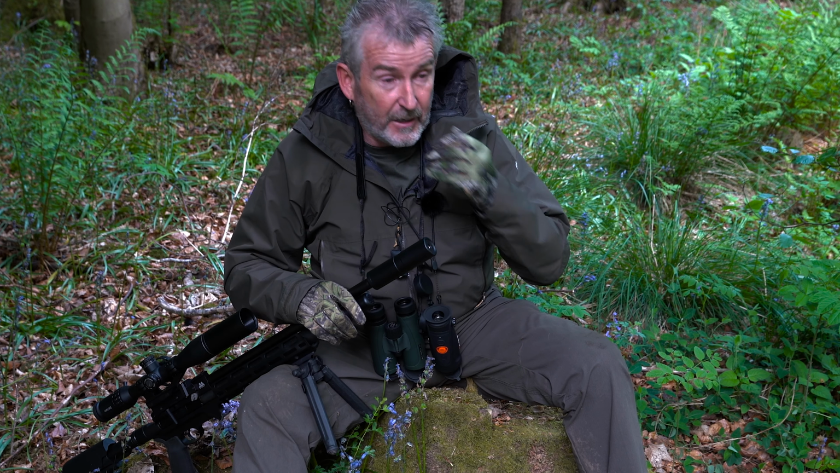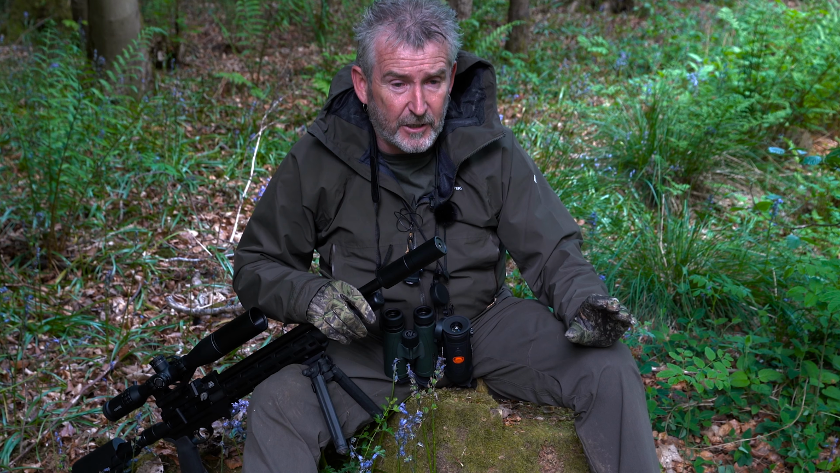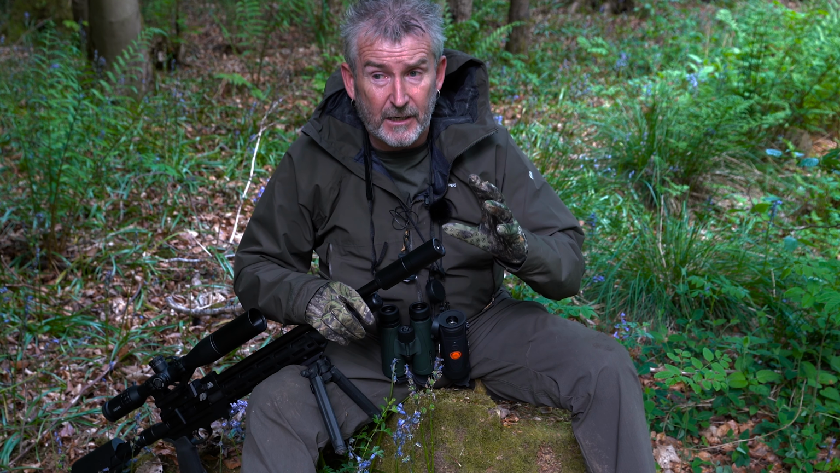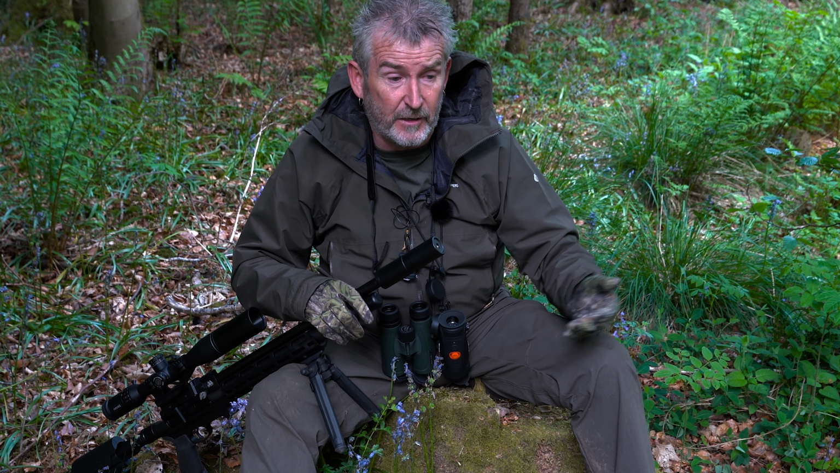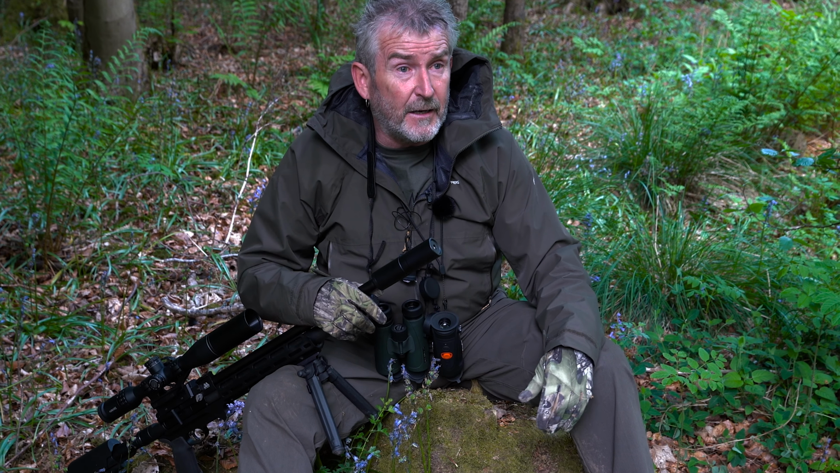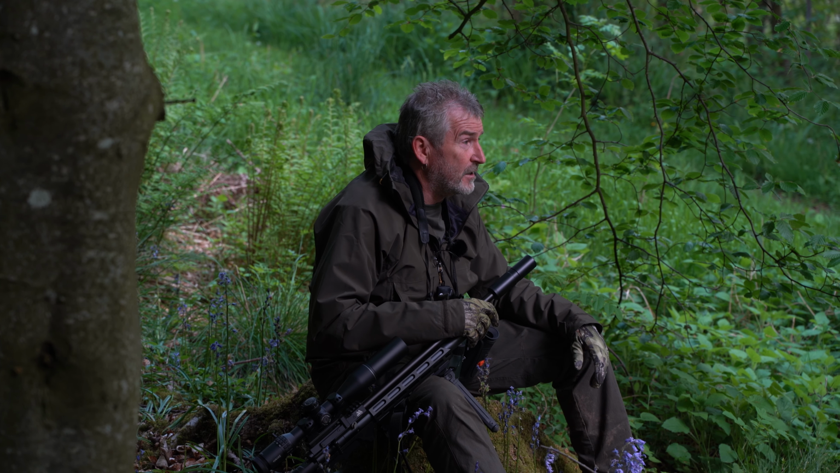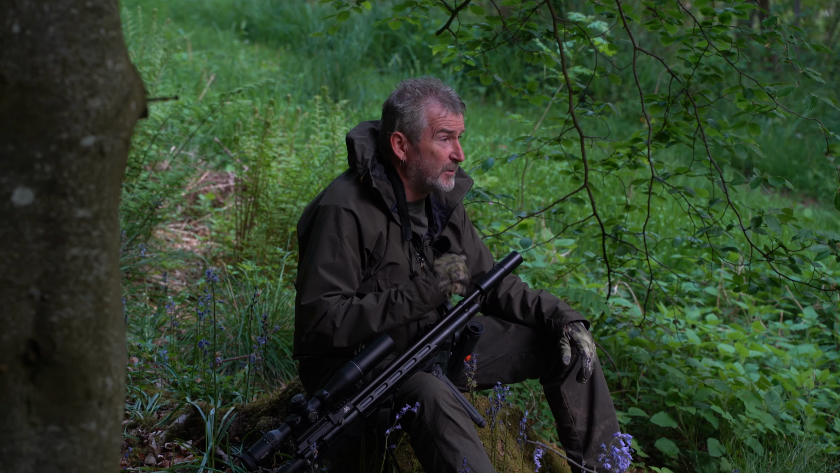And the trail cameras on top of that, they're another game changer, up there with the thermals, because it gives you the information. You can take the information home, download it from the SD card, work out a plan for when you need to be back, and as we've done this morning, been extremely successful. So these are 2 things that have really helped us these days.